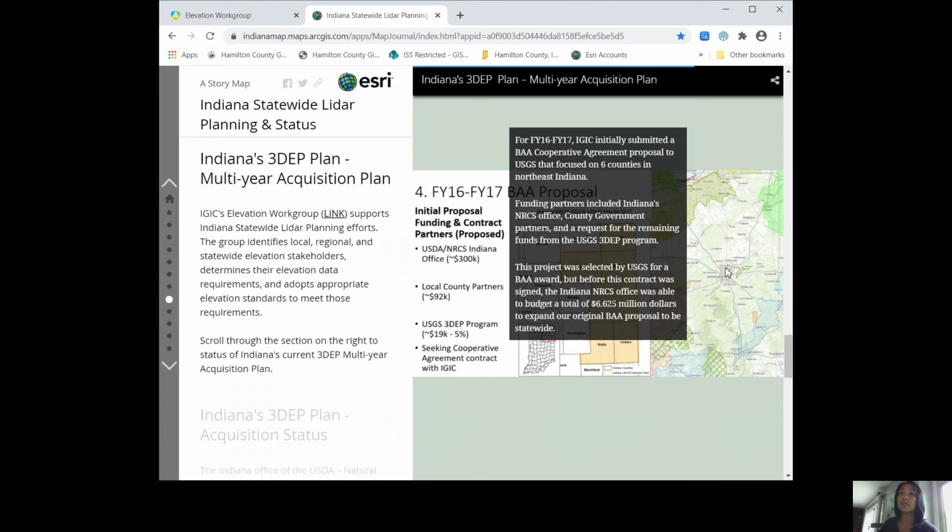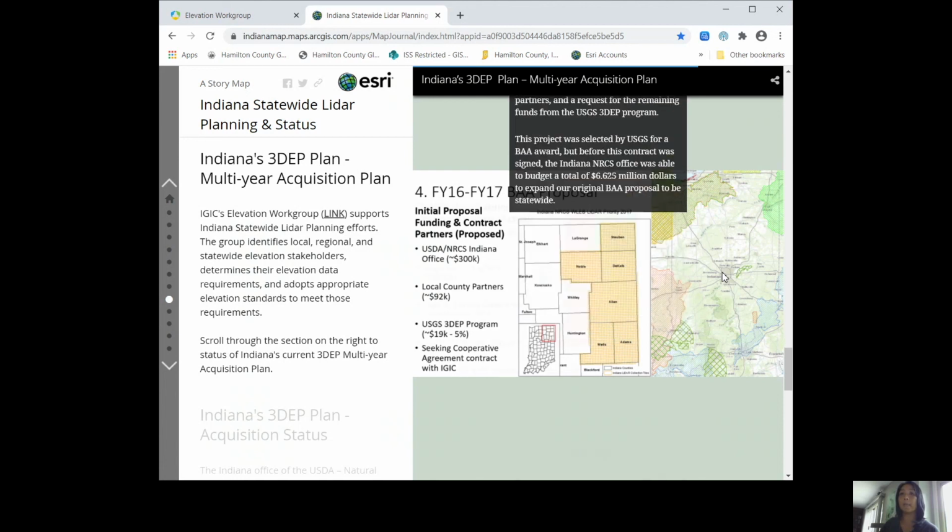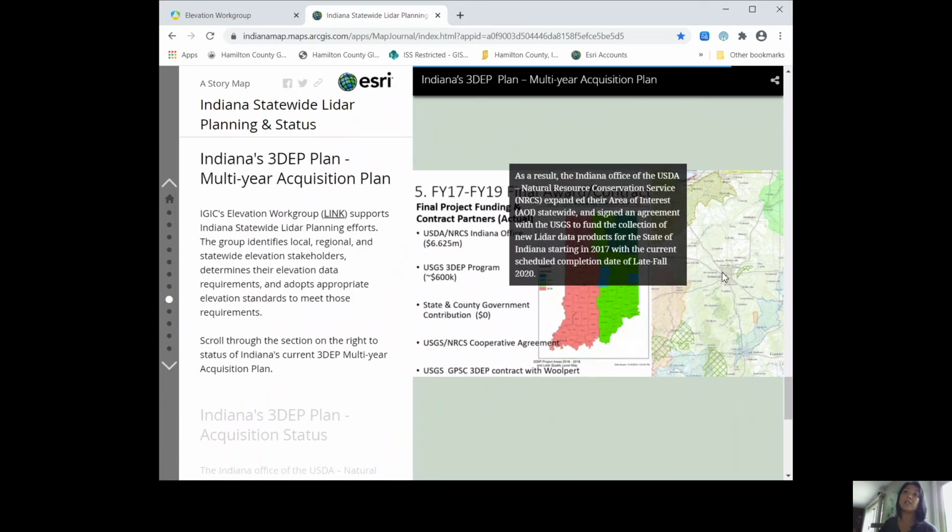This project was selected by USGS for a BAA award. But before this contract was signed, the Indiana NRCS office was able to budget a total of $6.625 million to expand our original BAA proposal to be statewide. As a result, the Indiana office of the USDA Natural Resources Conservation Service, or NRCS, expanded their area of interest statewide in agreement with the USGS to fund the collection of new LiDAR data products for the state of Indiana starting in 2017, with the current scheduled completion date of late fall 2020.